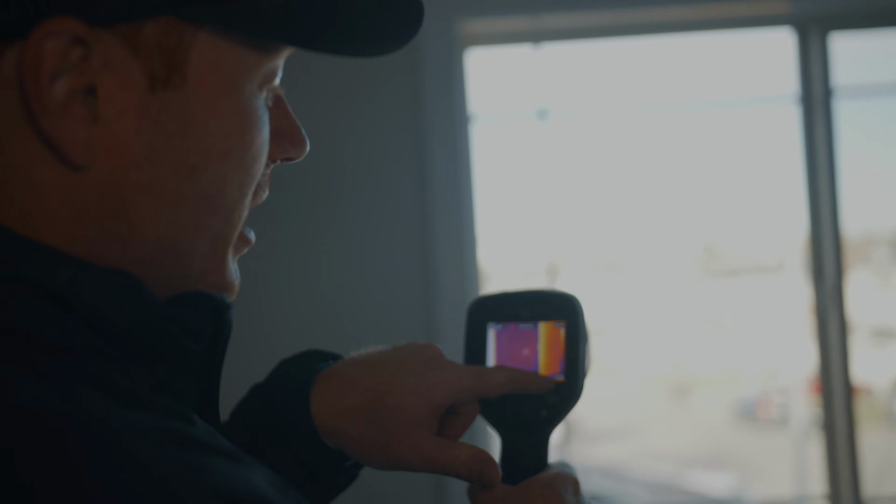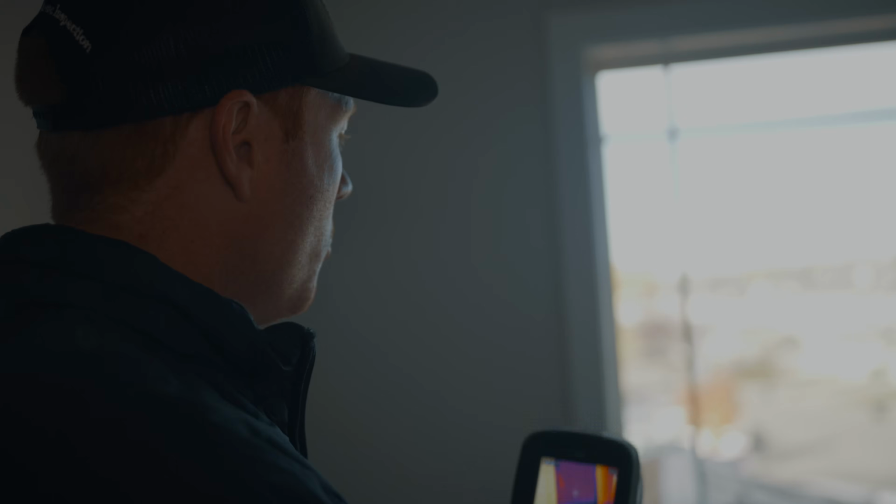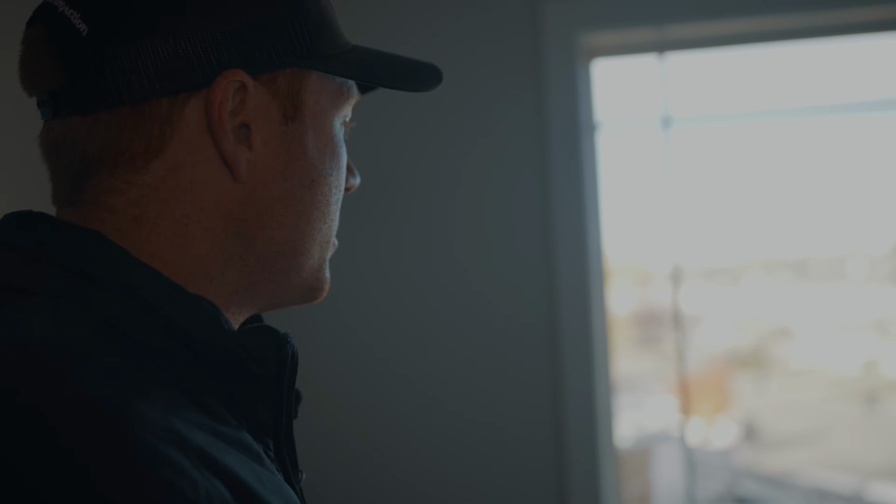In the coldest spots, it's actually reading 12.8 degrees. So there's quite a substantial difference between the temperature of the window and the actual room temperature. When we replace it with a newer Ecoline window, we're going to be able to measure that difference. I'd imagine it's going to be probably 4 to 5, maybe even higher degrees difference in temperature, which is a massive difference when you combine that with all the windows that you're changing out.